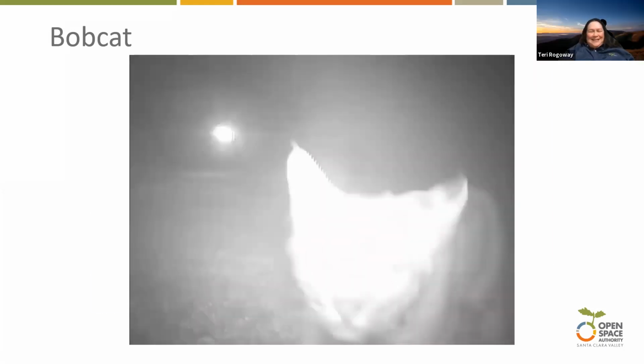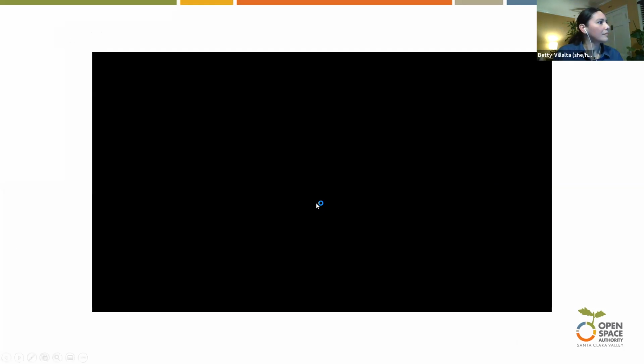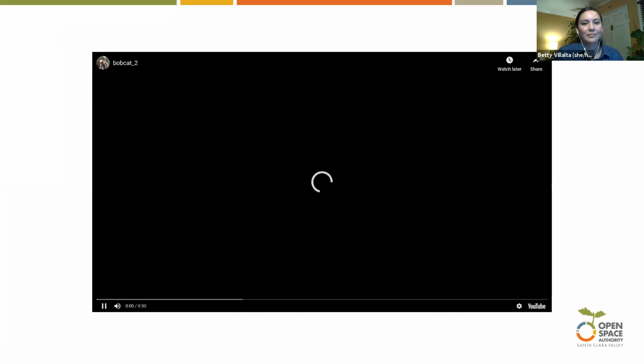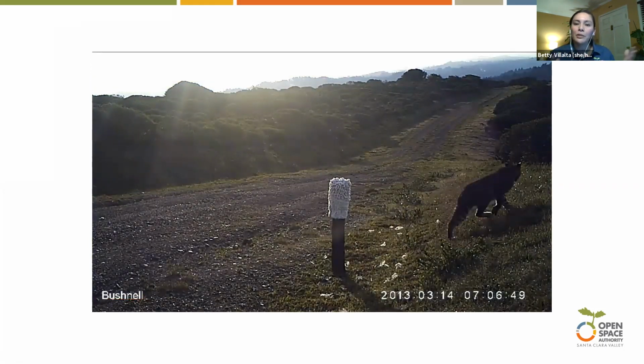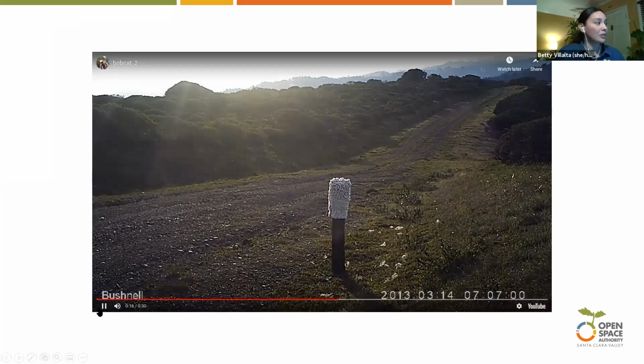Okay, here's another one. Wait for it to load. So another spray there. And what I was reading is that when they're walking around their territory, they will just walk and go, walk and go, walk and go, as a way of marking their territory and really securing it and letting others know, hey, I'm here.